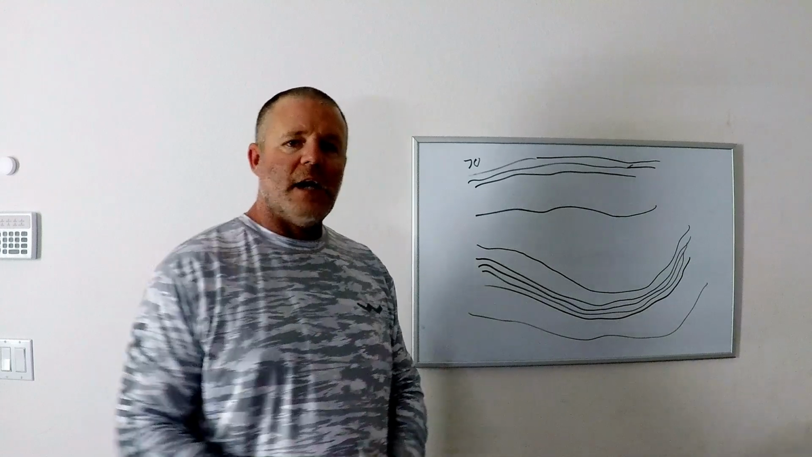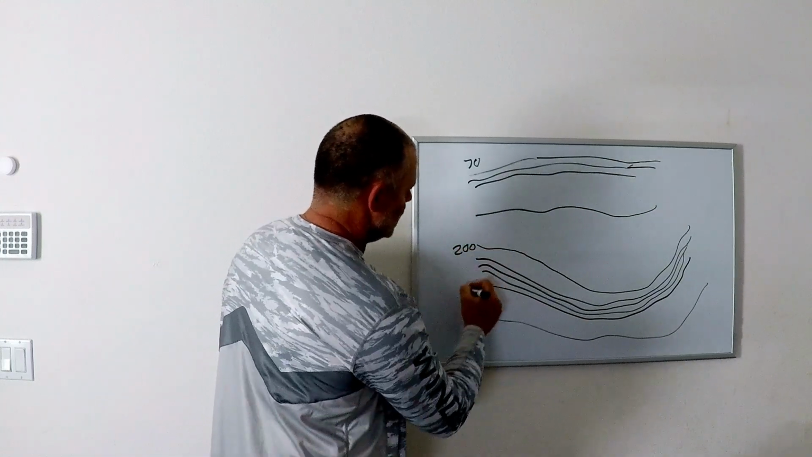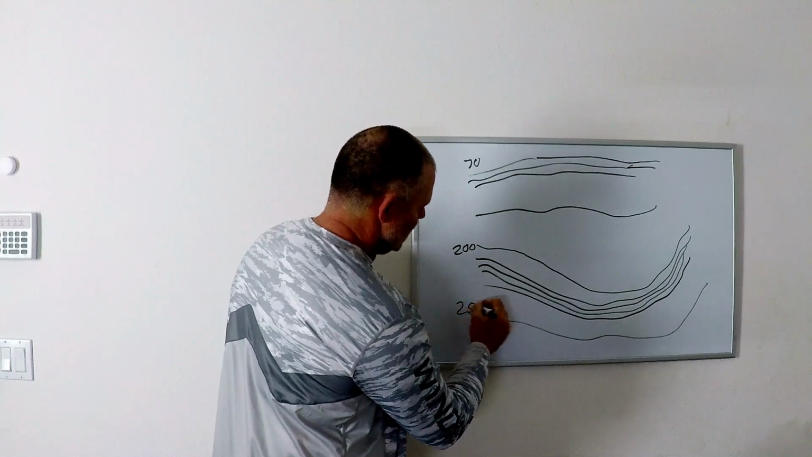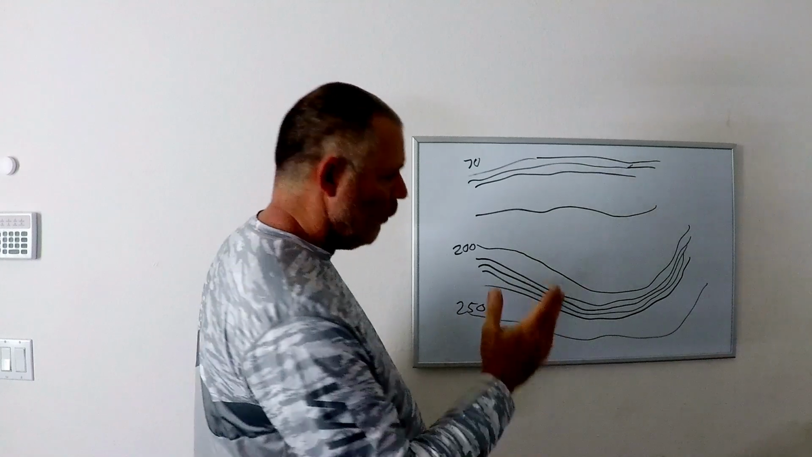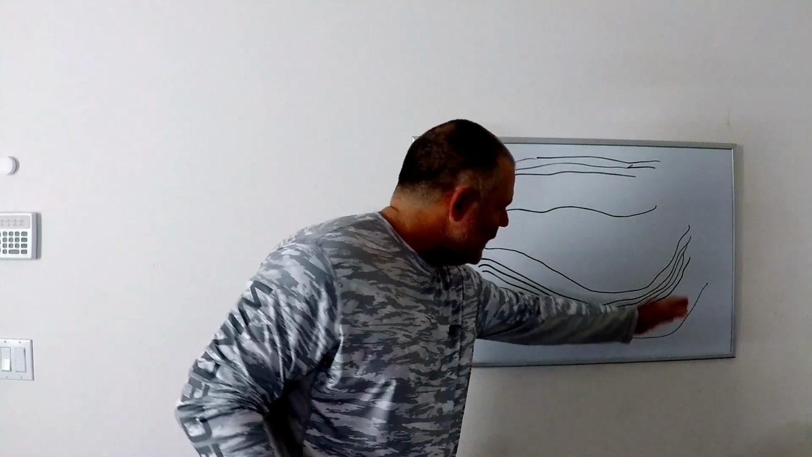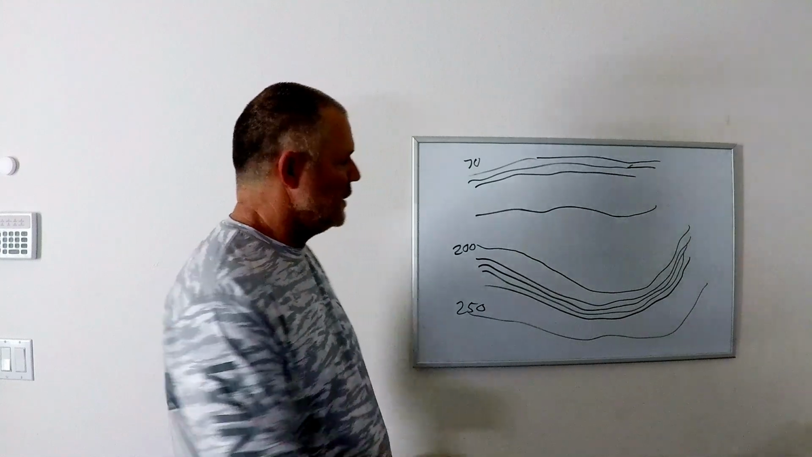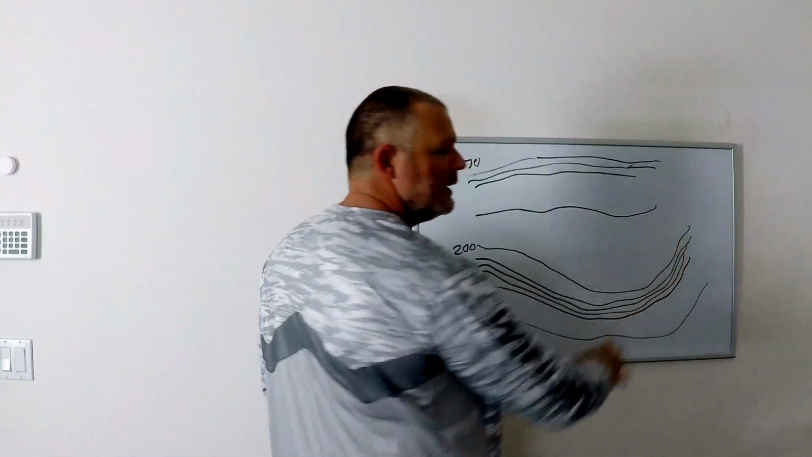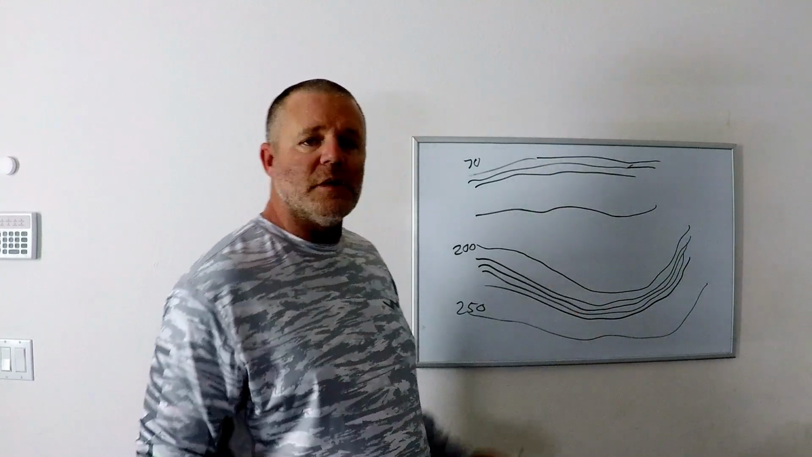Those areas out deeper, let's say in the 200 to 250 area, these areas of definition on the reef, way out deep, those areas tend to hold fish either on the top of your descent or at the bottom. You just have to fish it. But when you see areas like this, as you're going over the reef out deeper, you'll definitely want to consider giving them a shot.